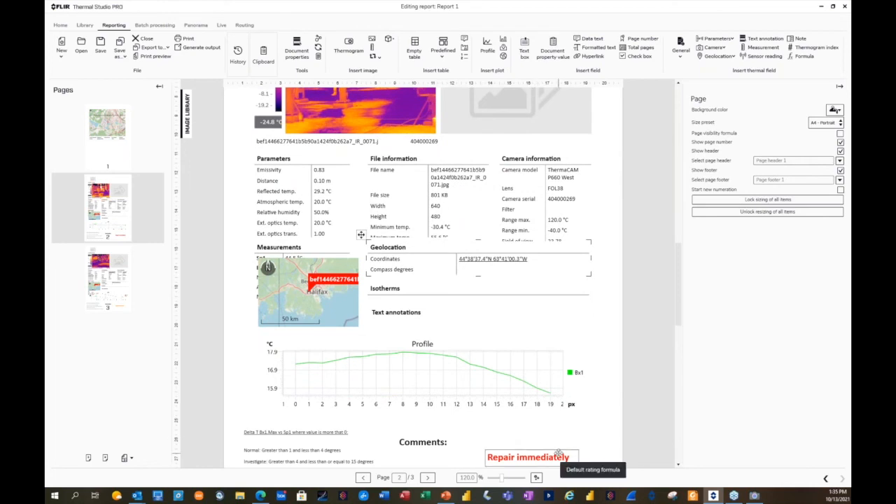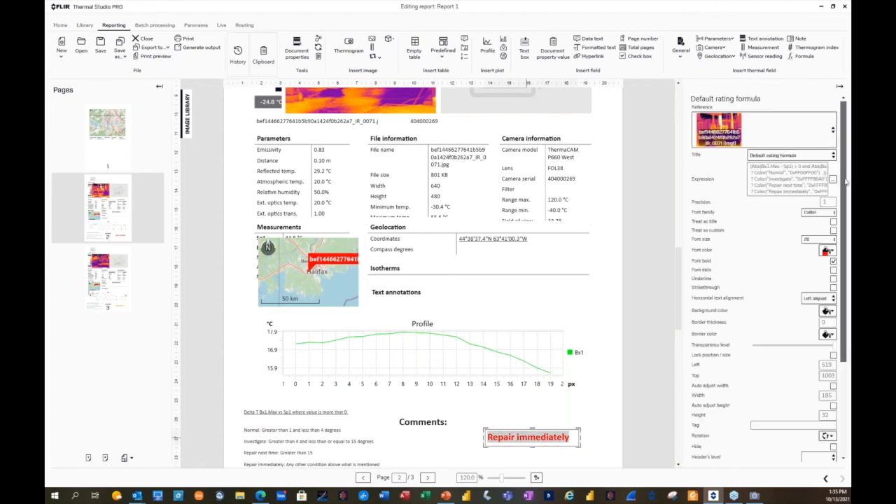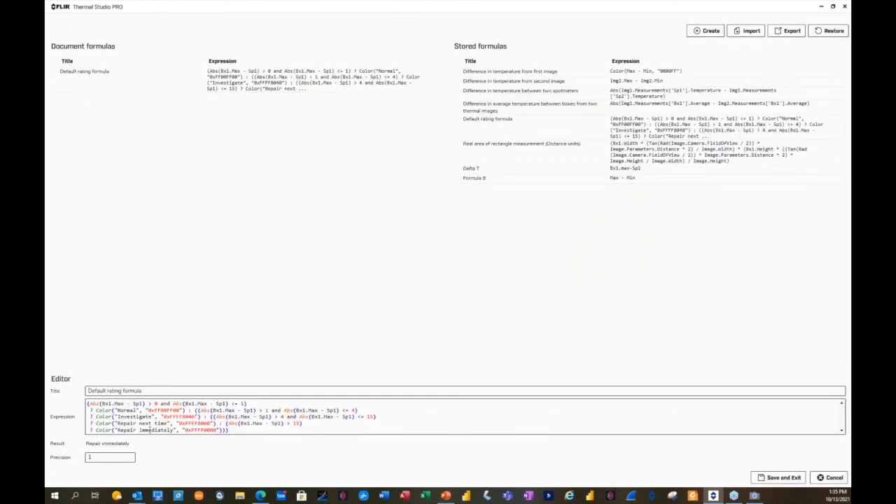The other interesting feature of Thermal Studio Pro is that you're now able to create formulas with what we call automatic criticality. In this particular case, the formula is a default formula loaded into the program, and I'll show you the editor. You have options here. You can change the messages and the colors. The formula is looking at box 1 max minus SP1. For those familiar with their cameras, some of the tools we use are called the zone or a box, and the spot meter. In this case, the formula says look at the max temperature of box 1 minus the spot, and depending on the delta that you get, you put a message with a color.